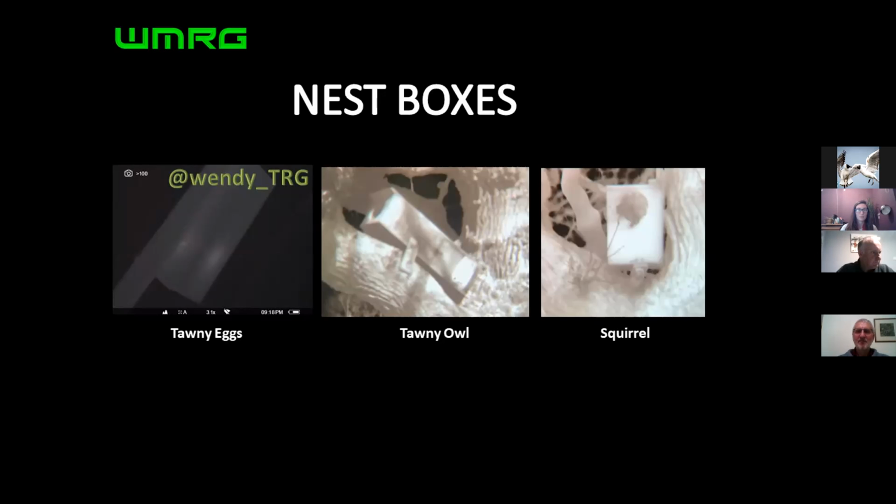So what we were interested in is, what can the thermal do around this? So we did the same. We went back, I think we did 100 boxes. And we went up to each one, but we checked it with a thermal first. And what we found is if there's a heat signature in that box, there's a bird in it or an active nest. If there isn't, there's nothing in there.